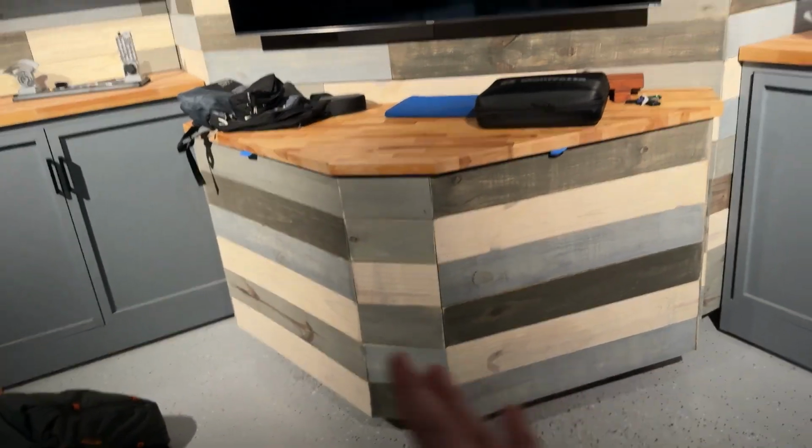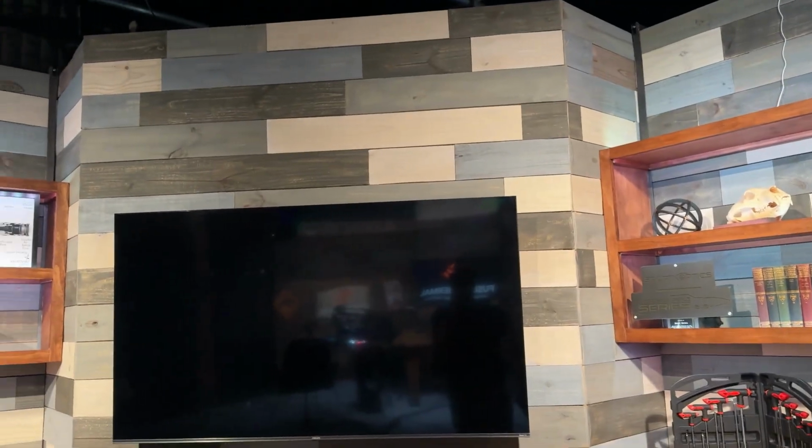I like the dimension a lot. I love how they built that out, gave it some really cool depth. Pretty awesome setup, man. I'm pumped to get in here and record this episode.